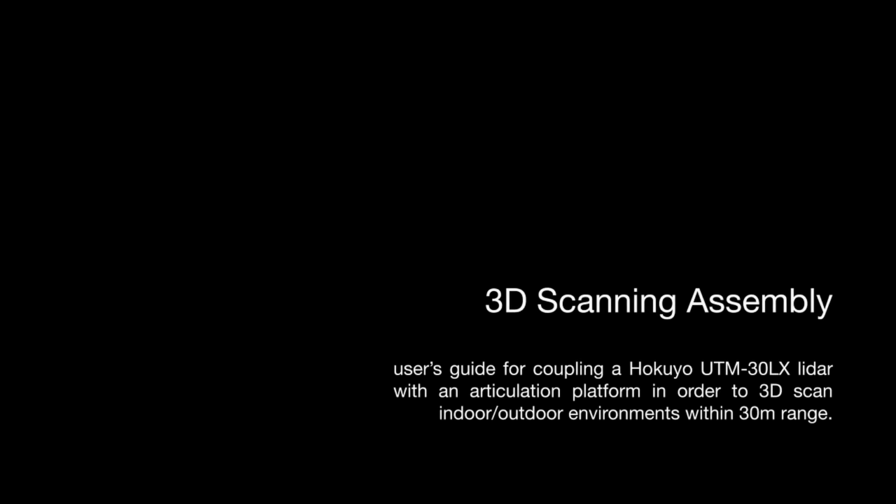Hello and welcome to our tutorial on how to connect the LiDAR with an articulation platform and various components in order to 3D scan the environment. My name is Narek Garakanyan, my partner Biayna and I are going to walk you through the setup.